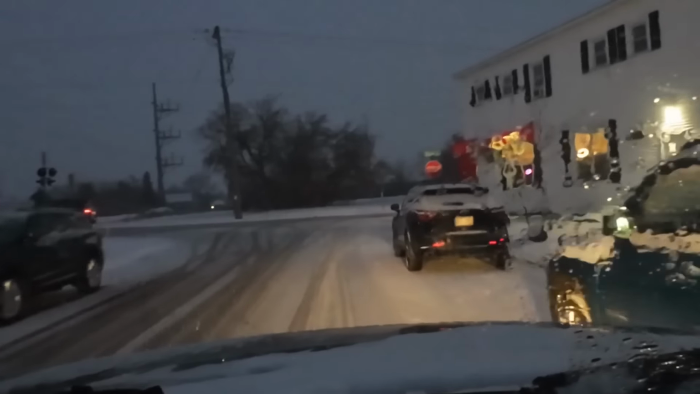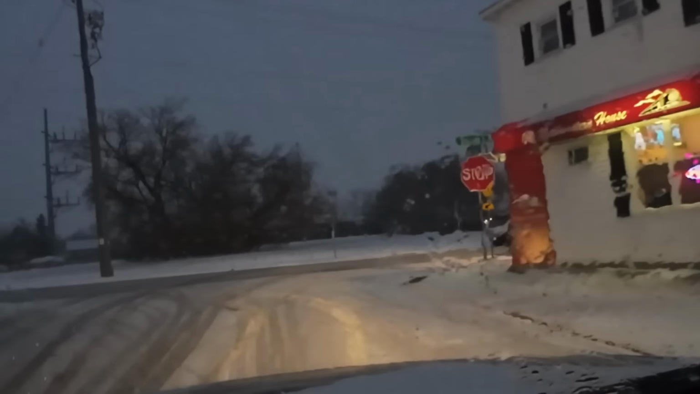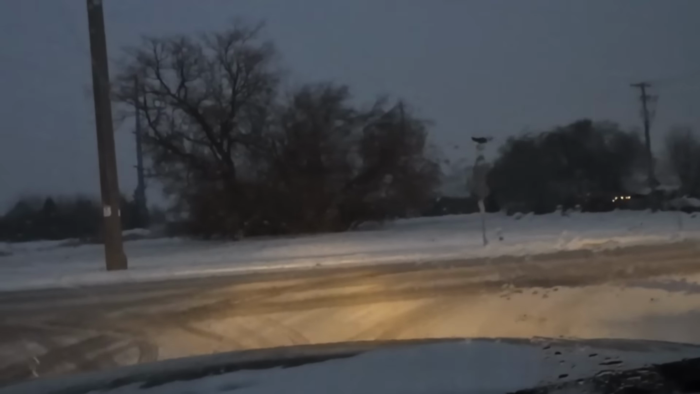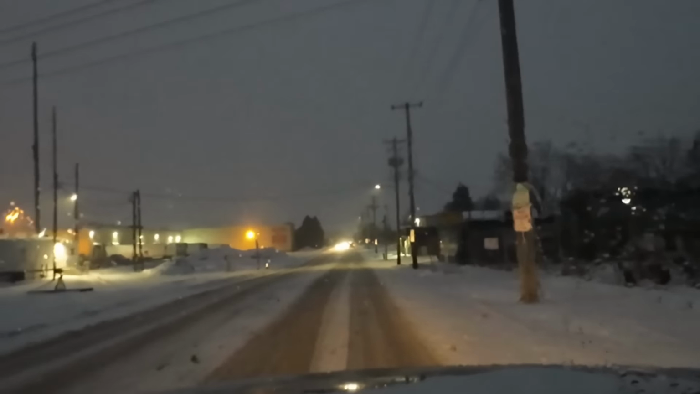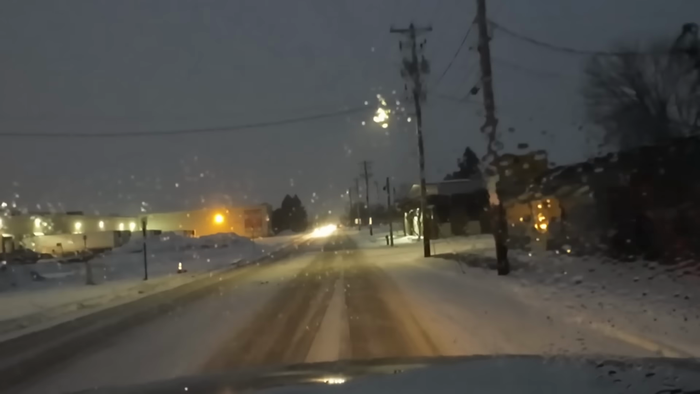So you can see the restaurant there to the right. That's called the Northwestern House. It's a family-owned place. Did a little bit of sliding there.